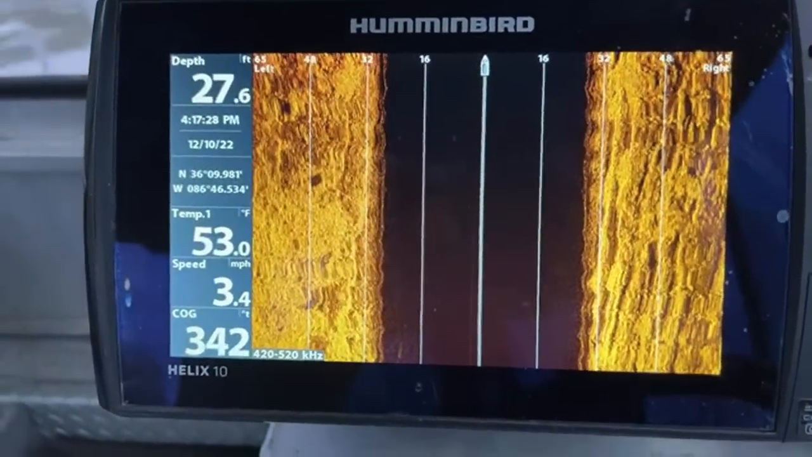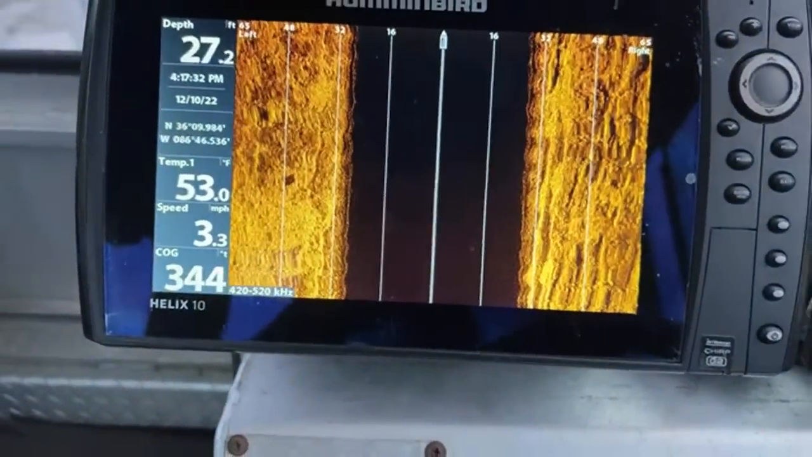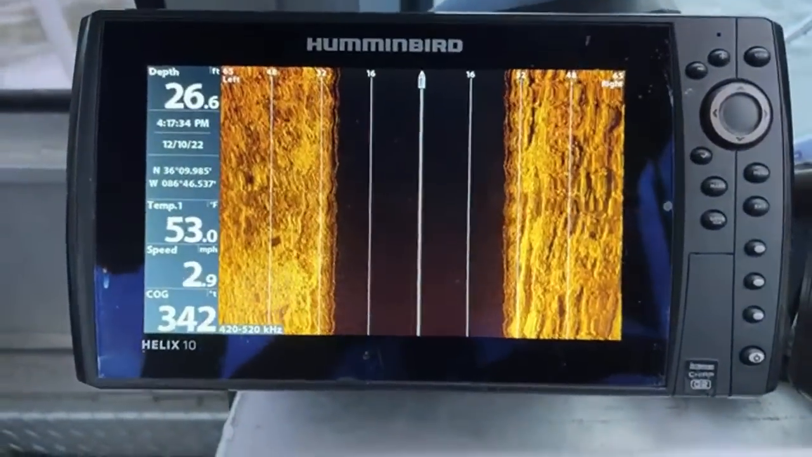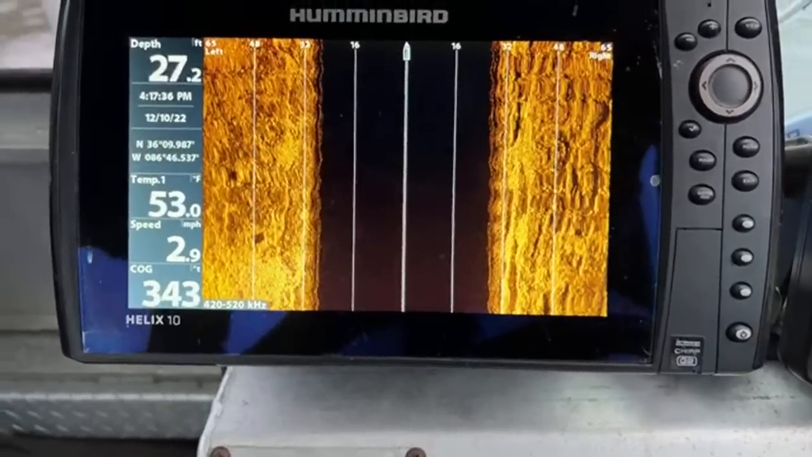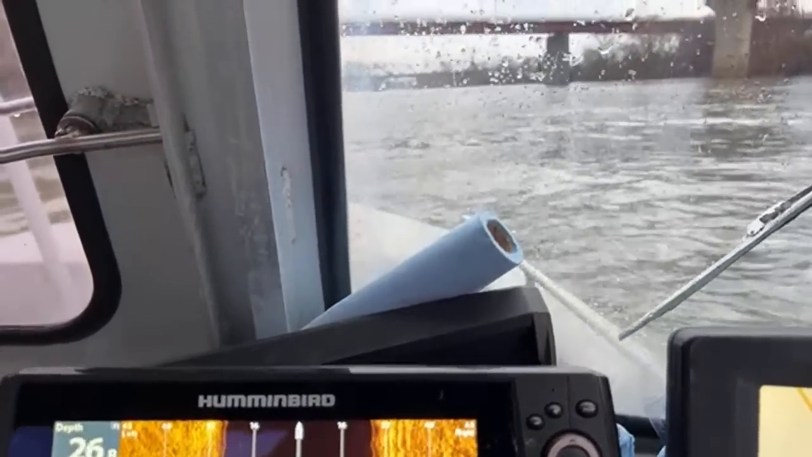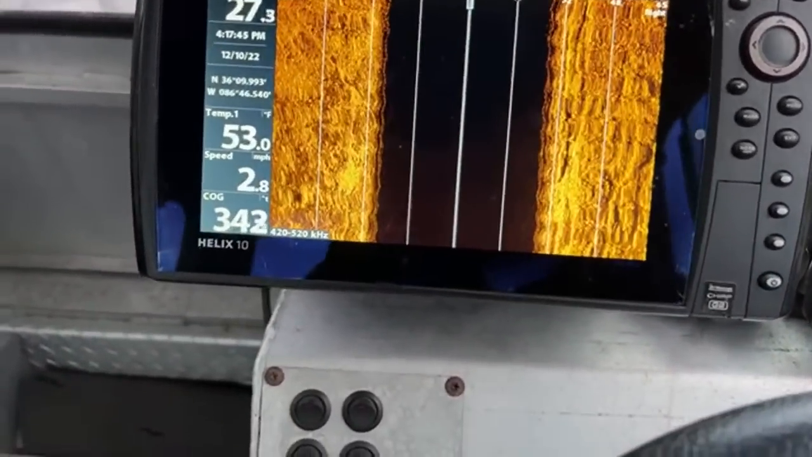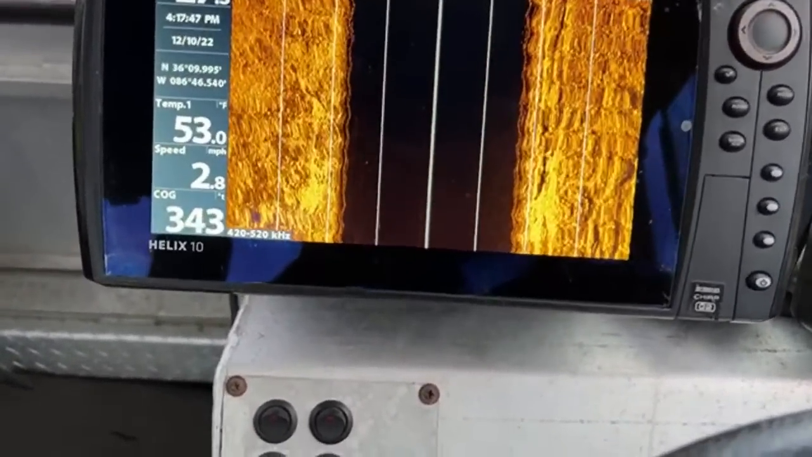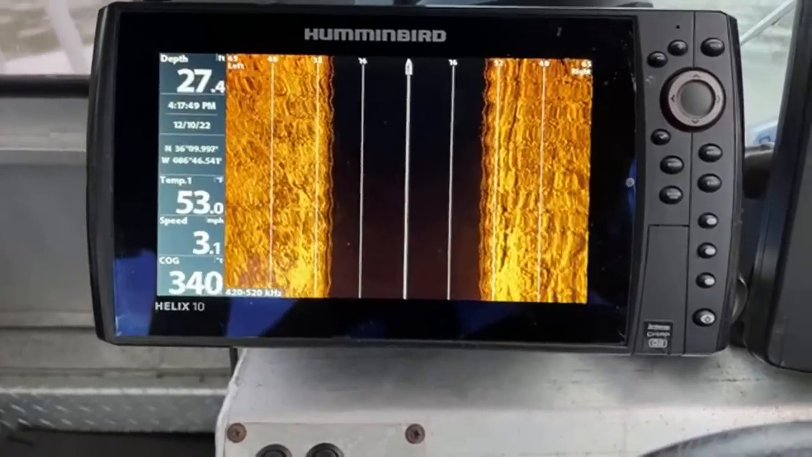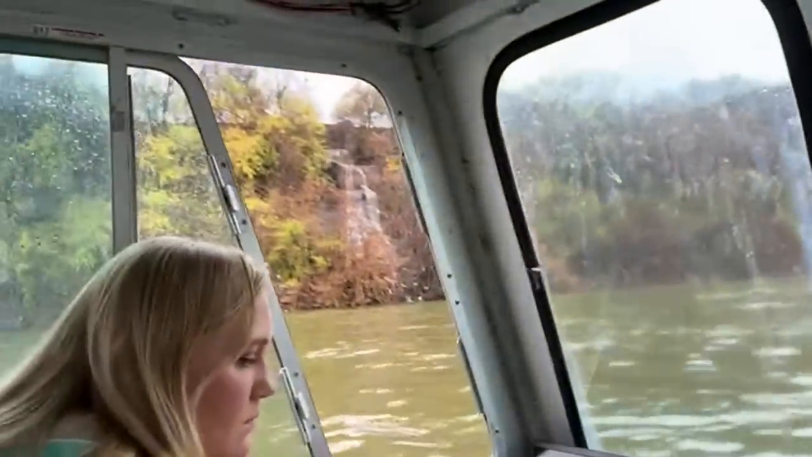Does the weather affect sonar readings? The only thing that really affects the sonar readings is if the river's running really hard and really dirty, you've got a lot of turbidity in the water, you have a lot of debris, and you're throwing sound waves down. So that catches on things.